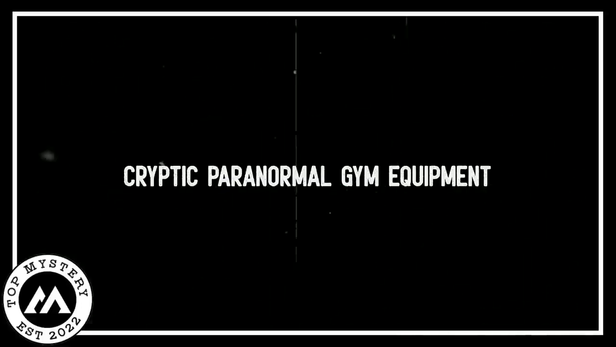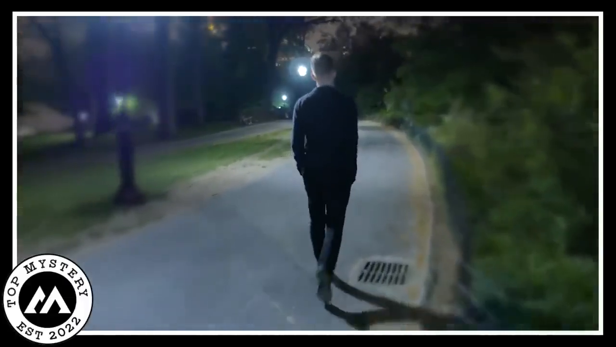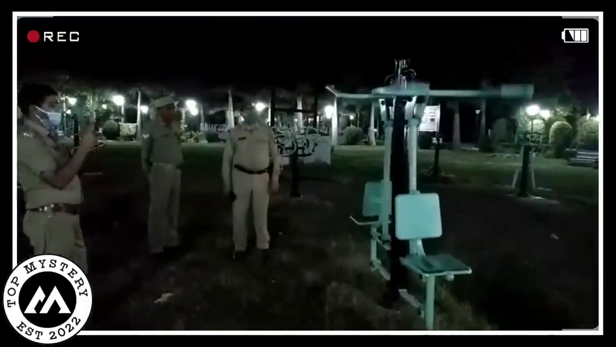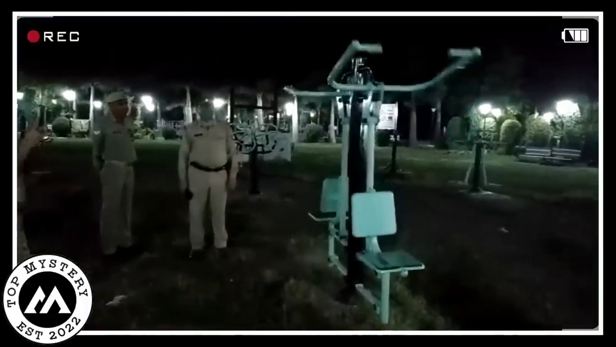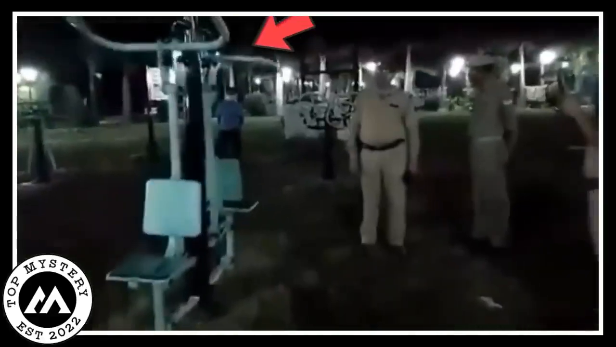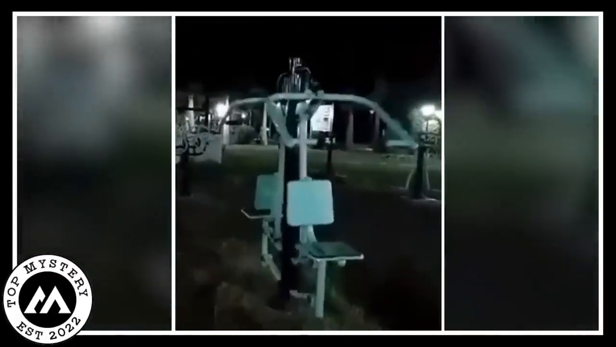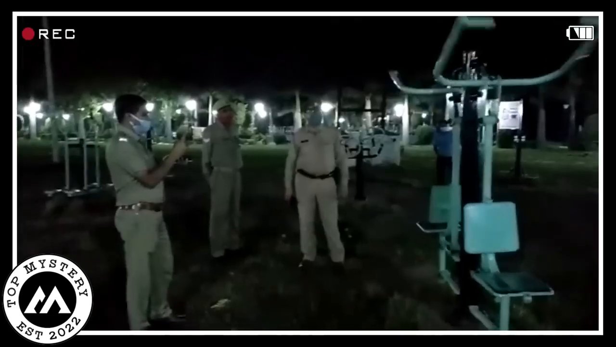Cryptic paranormal gym equipment. In the dark park at night, something weird happened. A video showed a gym thing moving all by itself, like a ghost was working out. It wasn't human hands moving it, but something spooky. The night got creepy as this see-through thing did exercises with the heavy gym stuff. It made strange sounds like it was struggling with a weird kind of effort.